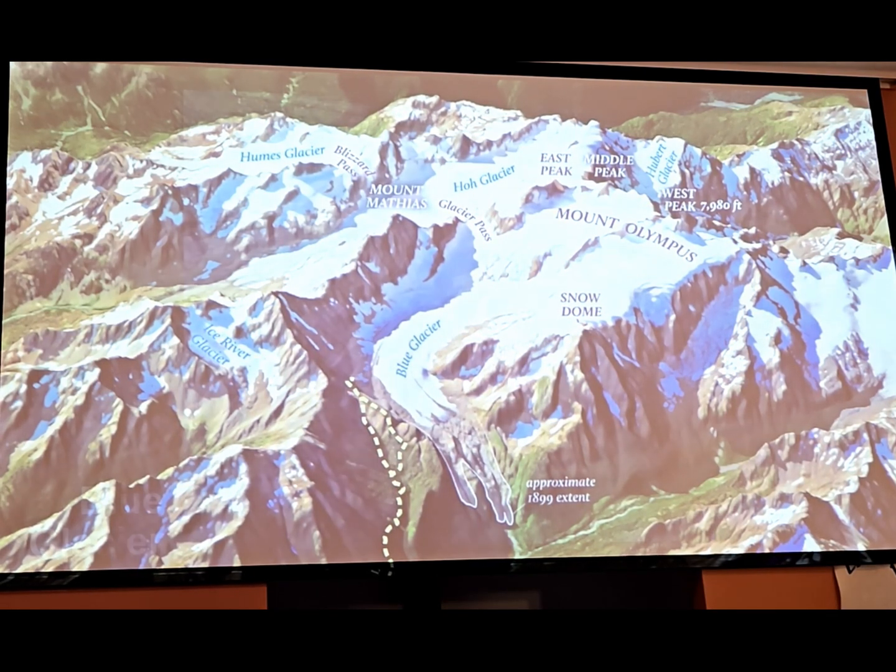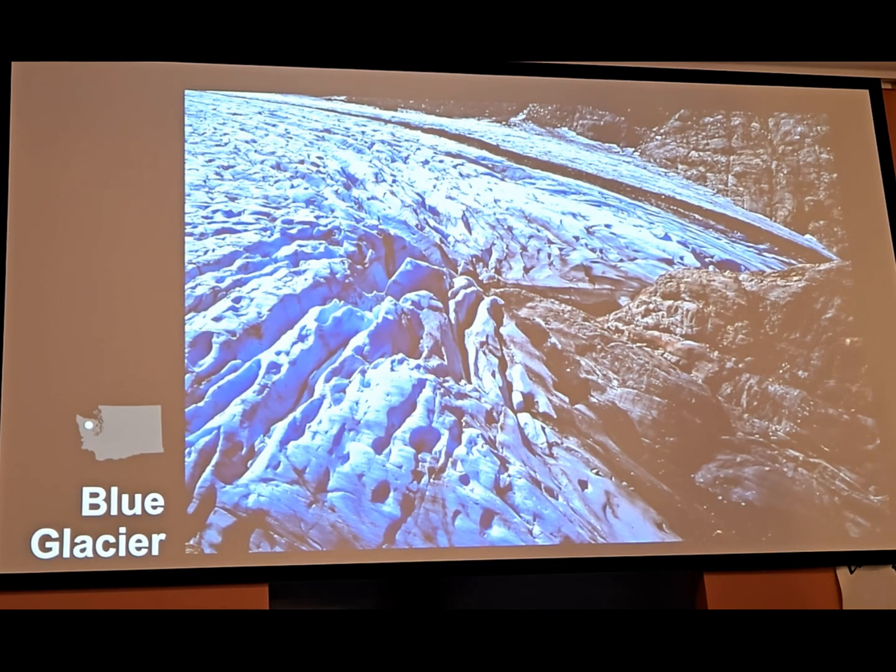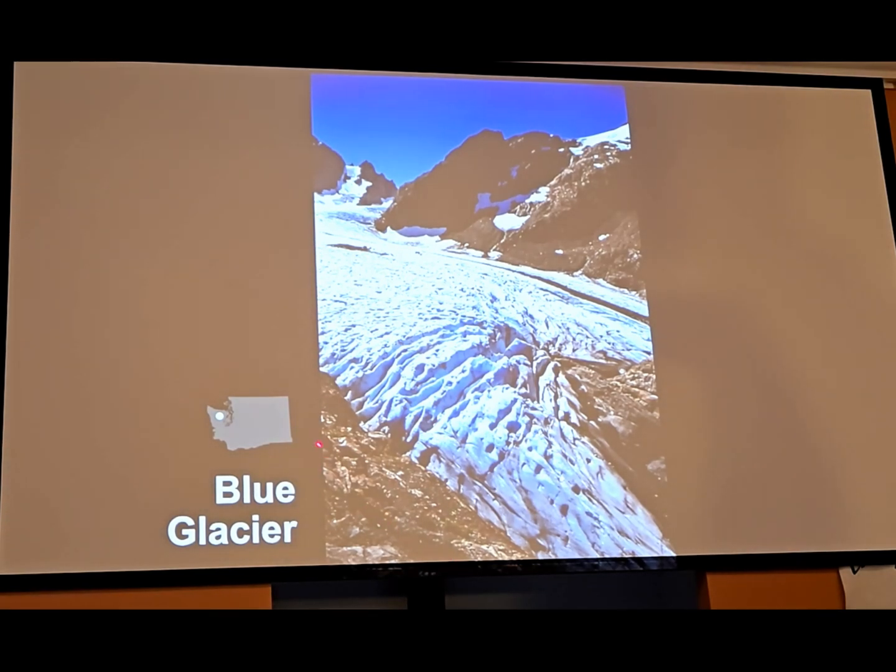Back in 2003, I actually got to take a backpacking trip up to the Blue Glacier and Mount Olympus, and I took several photos. This is the terminus of the glacier in 2003. I went back this past year in 2024, so over 2 decades later, and I actually couldn't recognize that same viewpoint. It had changed so much in that time period. This is still from 2003, but if you look closely, there's a crack in the cliff face right here. And when I got there